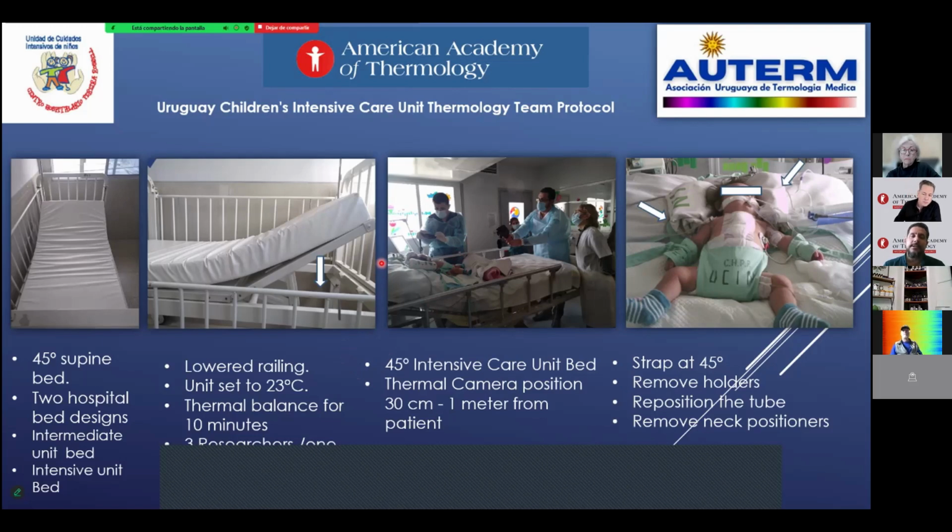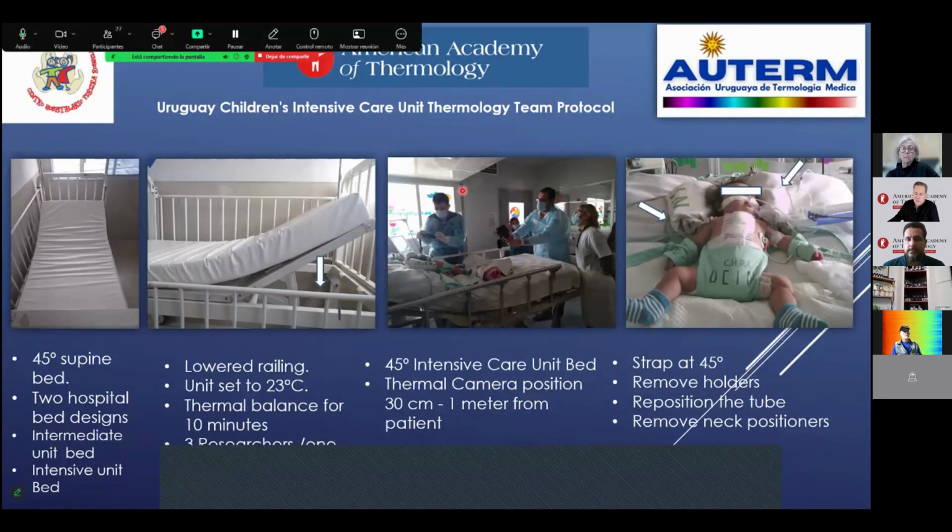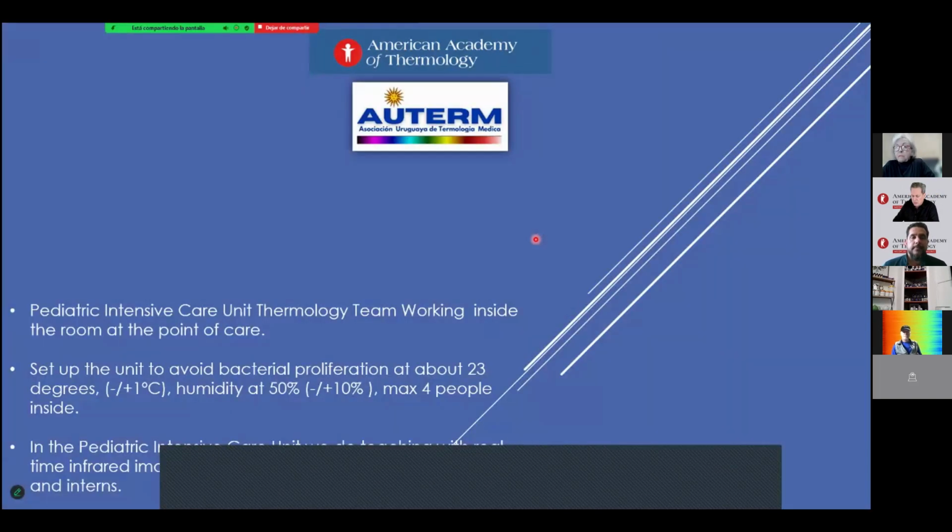The maximum number of researchers inside the unit at any moment is three, and one parent, by the design of the units. In the pediatric intensive care unit, more of the thermology team work inside the room at the point of care, as you see in the pictures, and the setup avoids bacterial proliferation.